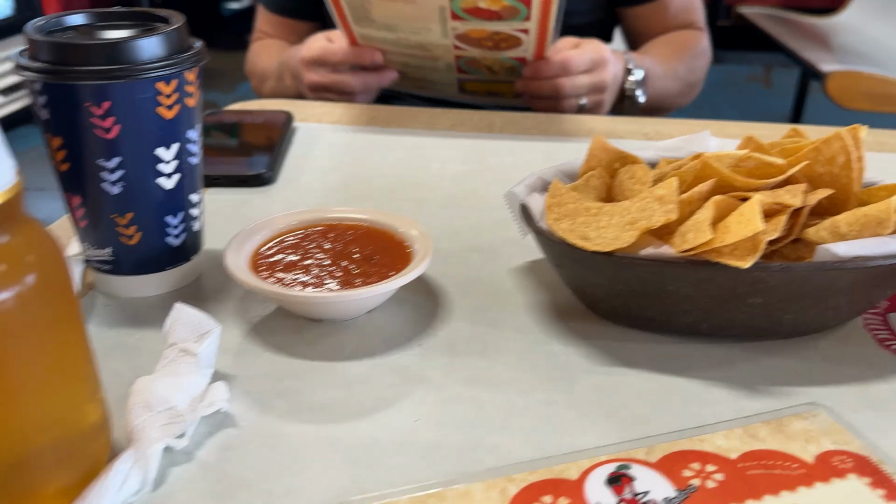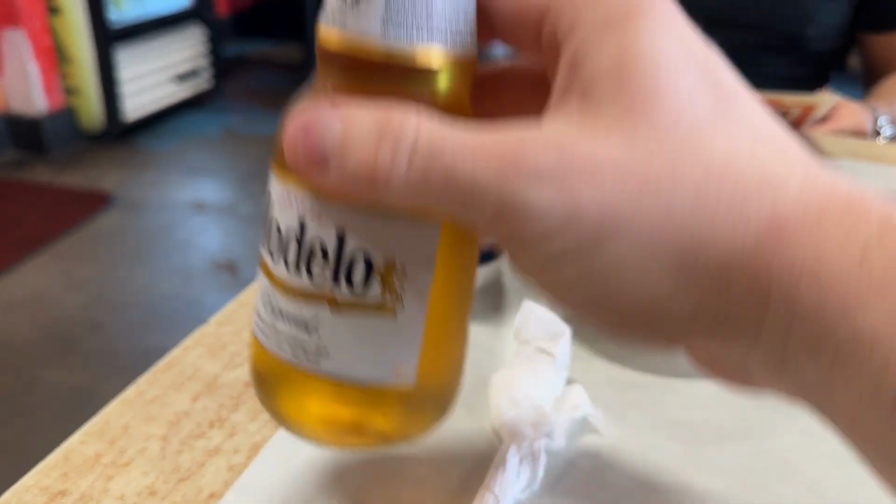All right, well, we made it to breakfast, and I'm in for a treat here. Apparently it's cool to have beer at breakfast, so that's what we're doing here. And the table was served with salsa and chips, so get a look at this. Got the Modelo, salsa, chips, Modelo. What say you, Chris? Gotta love Texas.